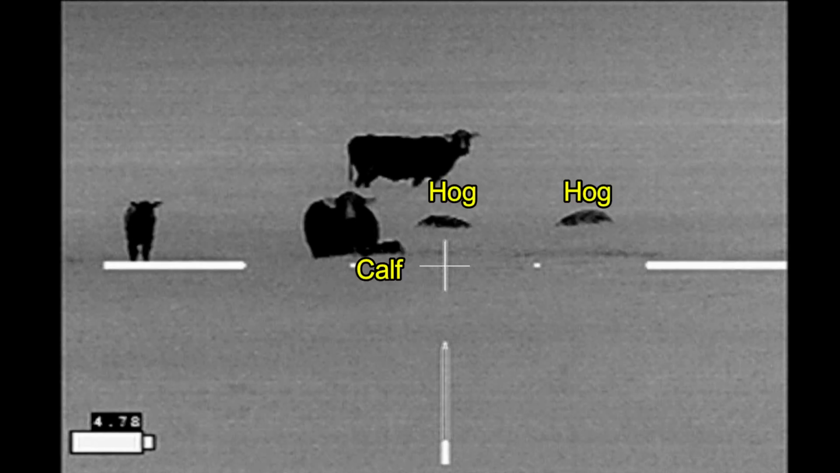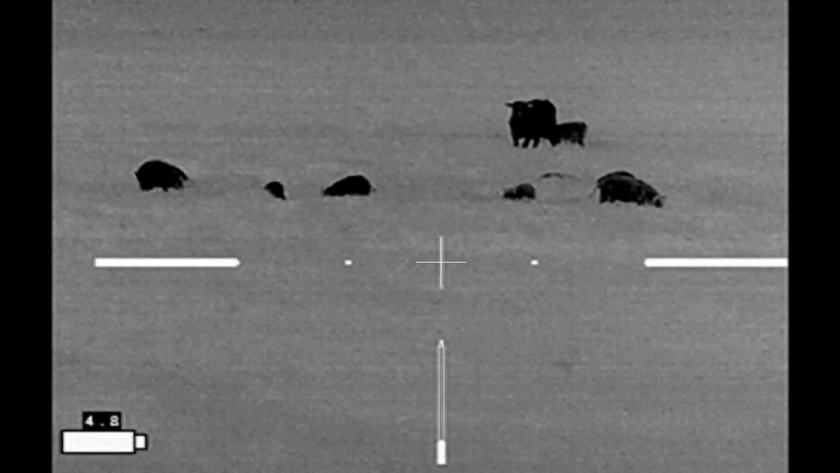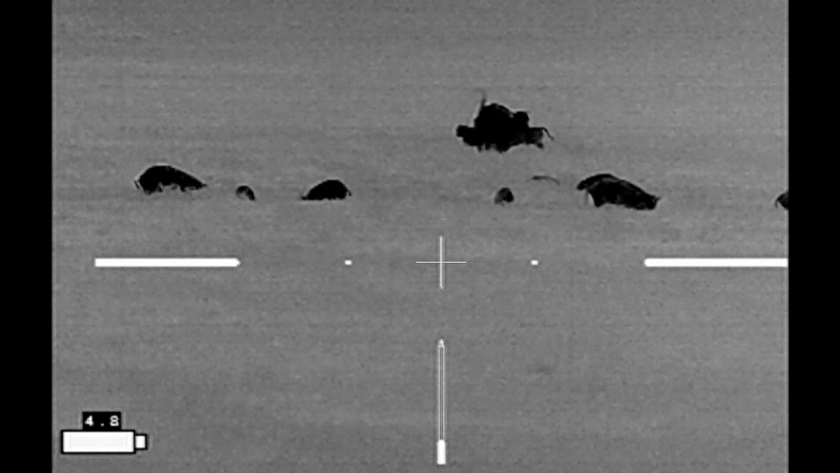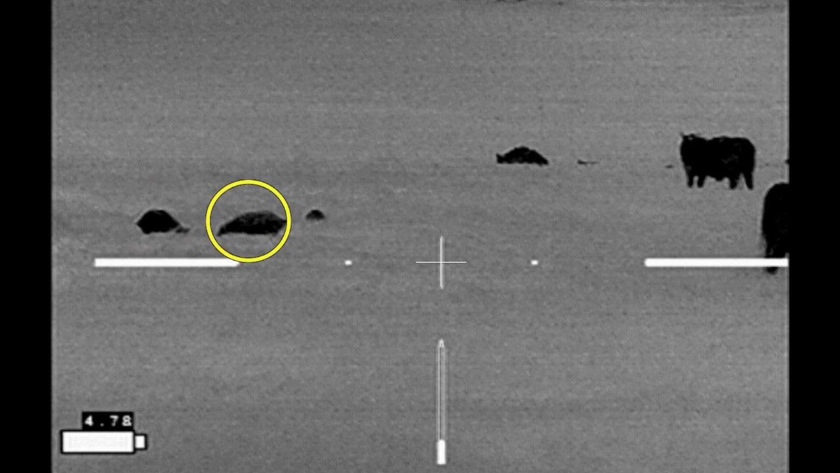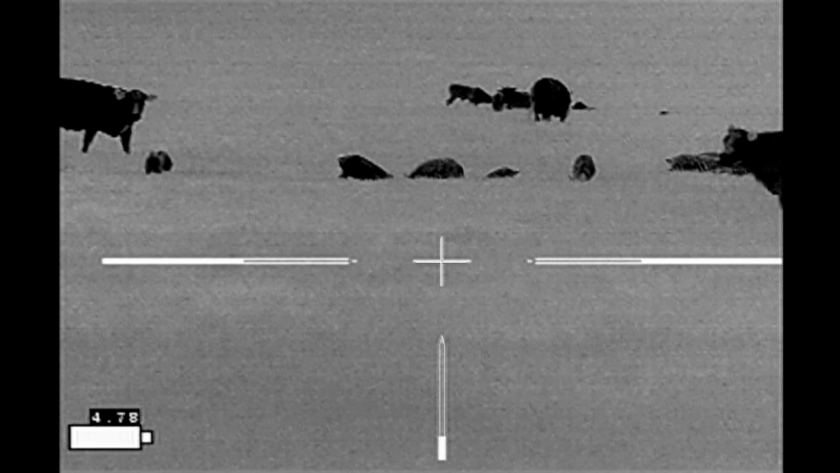And then I have problems such as this. I've got dots that look like hogs that are calves, or sometimes they're even cattle. And this is going to be one of the better examples. I'm watching the hogs that are rooting here, and I'm going to pan over. Looks like I've got a nice hog in the distance beyond the cattle. I've got this hog up close, this one up close, and then I've got this one that turns out to be a cow. And it's got a little calf next to it. They're actually in a low spot behind a ridge, so they're in defilade from my point of view, and so they look a lot smaller than they really are.